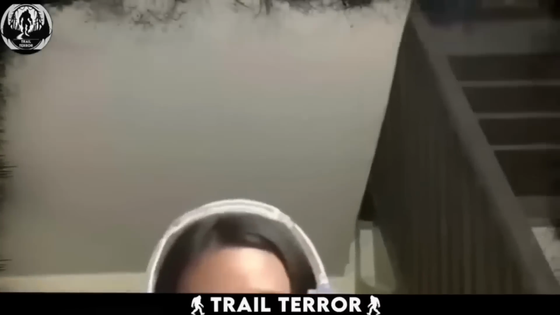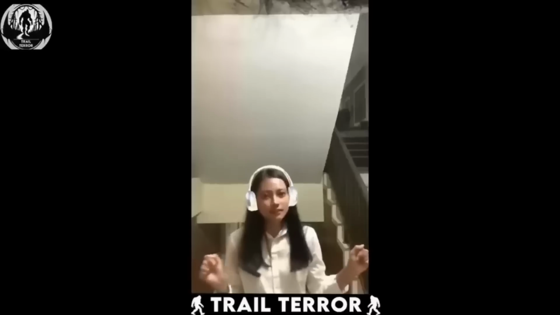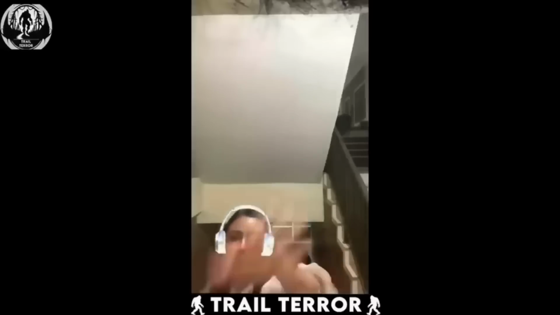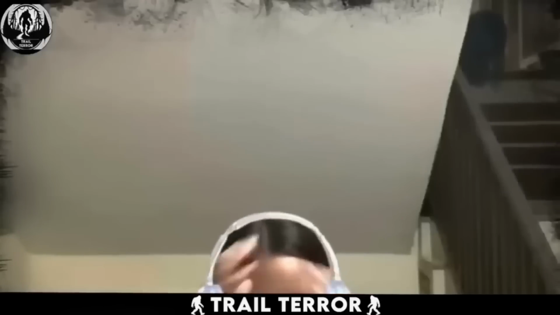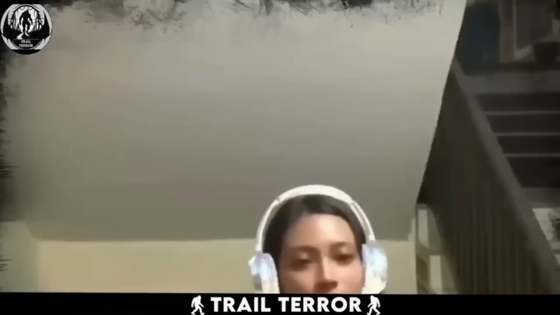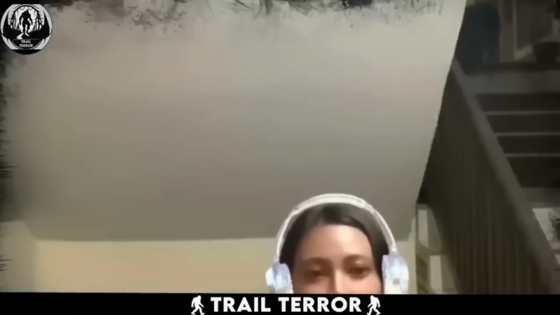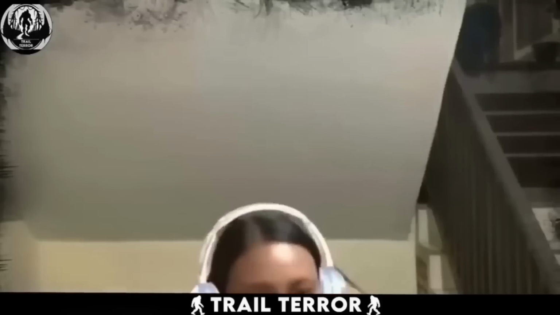A shadowy figure appears upstairs, peeking over the railing directly behind her. The girl lets out a gasp and sprints away, camera in hand. The source of her fright? A humanoid head with long flowing hair, but with one unsettling detail: no visible body. It appears to float eerily above the railing. Adding to the creep factor, the figure seems to be present even before the video starts, lurking in the background.